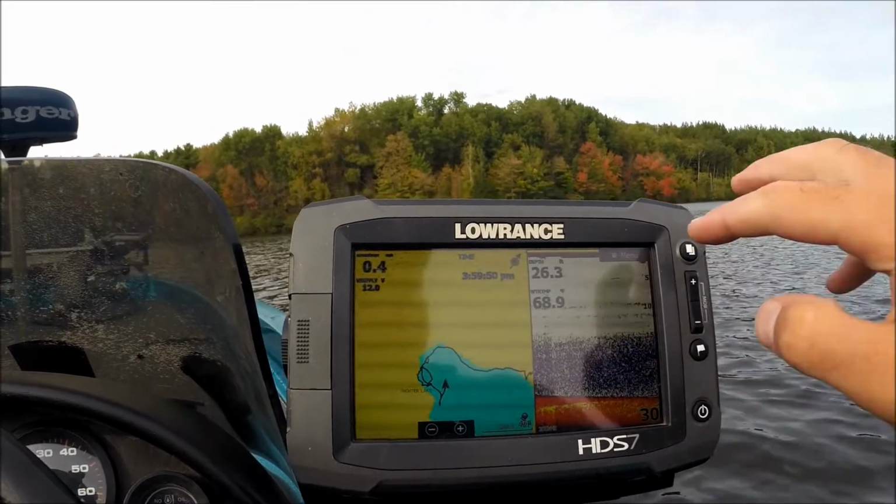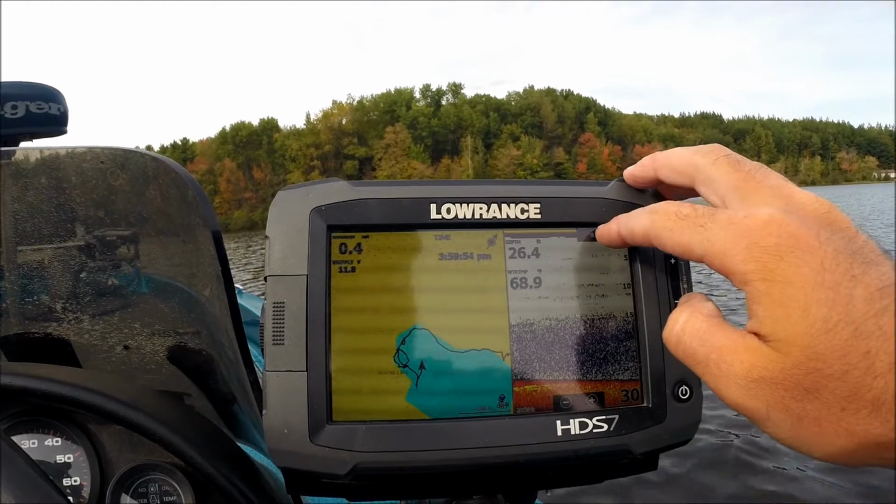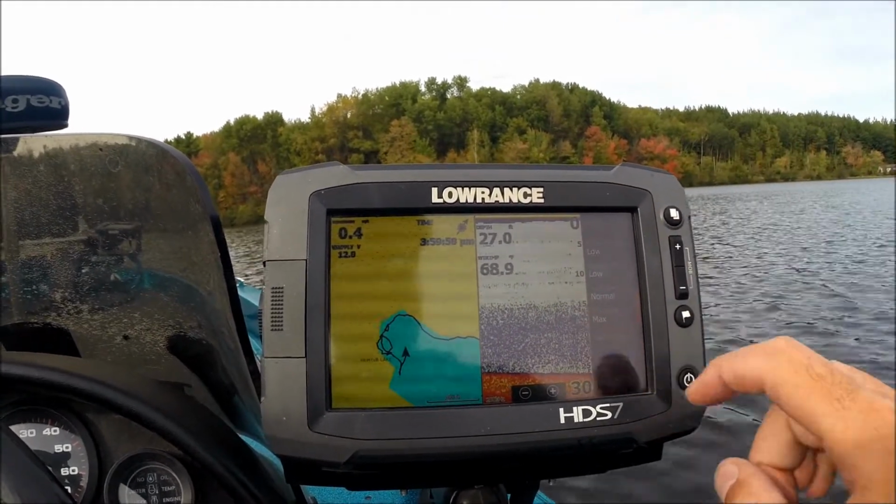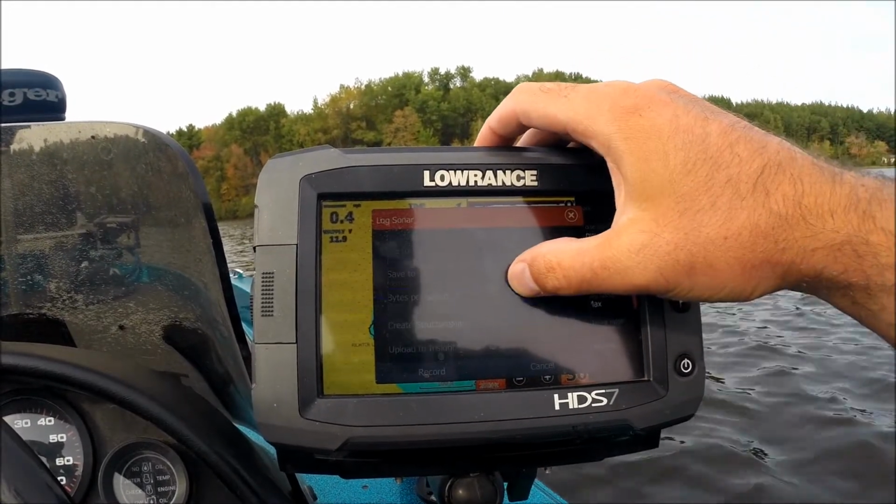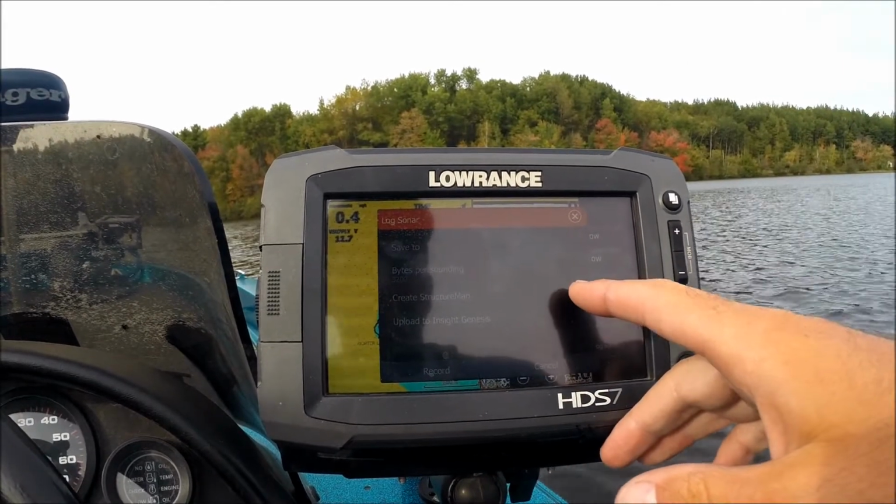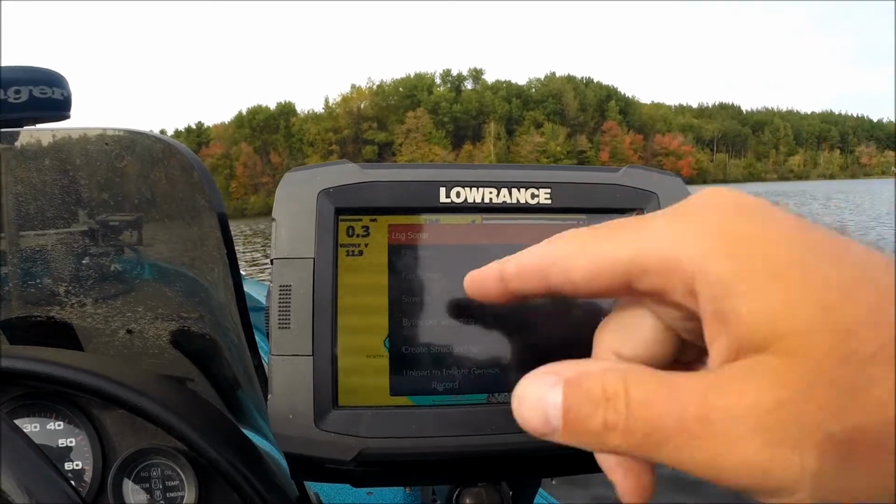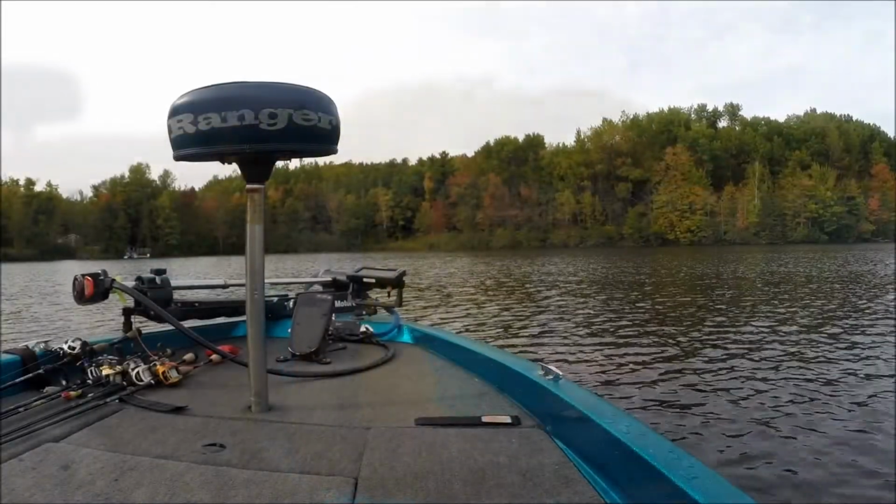But to record, all you've got to do is select the sonar screen, go up to Menu, Advanced, and then Log Sonar. Now when this opens up, if you have one of the Gen 3 units or Wi-Fi enabled, you can select to actually upload it straight to the site. And all you want to do is just make sure it's saved to the memory card, hit record, and then you just go drive around for a little while.